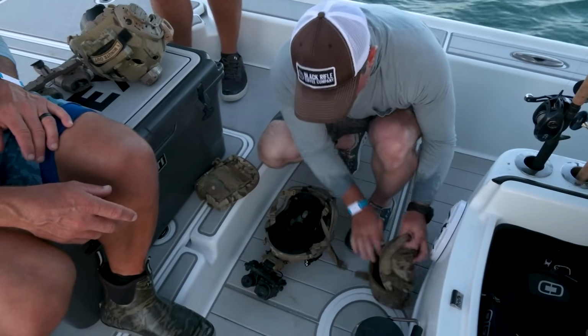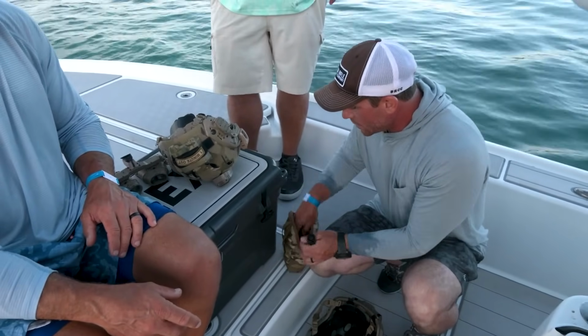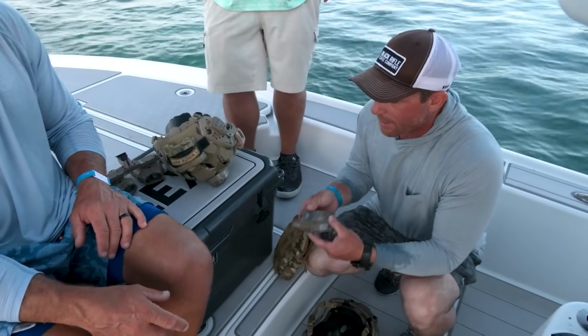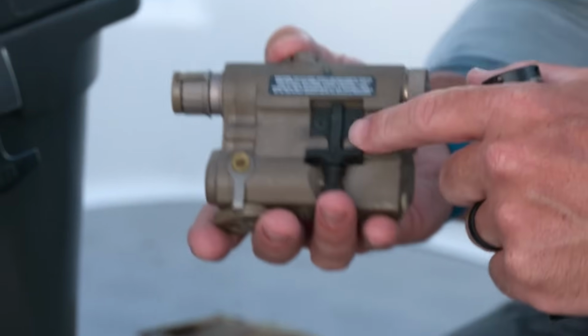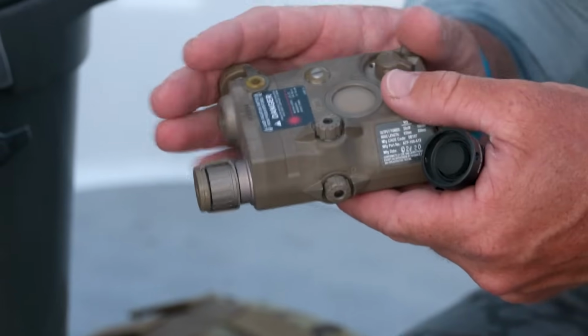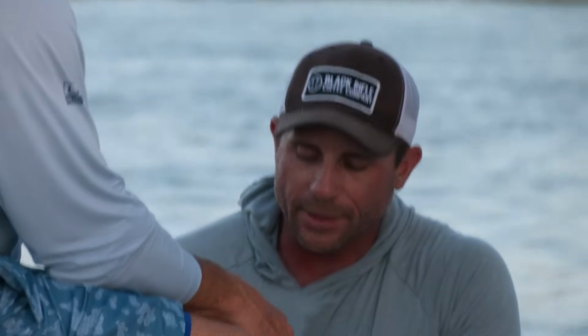I've got some IR pointers and flashlights. What we use on our gun is like an IR laser. This is a laser that normally gets mounted onto our weapon system, and we zero it and trust it and use it at nighttime to basically show where our bullets are going to go. So we see under night vision when this kicks on, wherever that IR dot is, that's where our bullets are going to hit, when it's zeroed correctly.